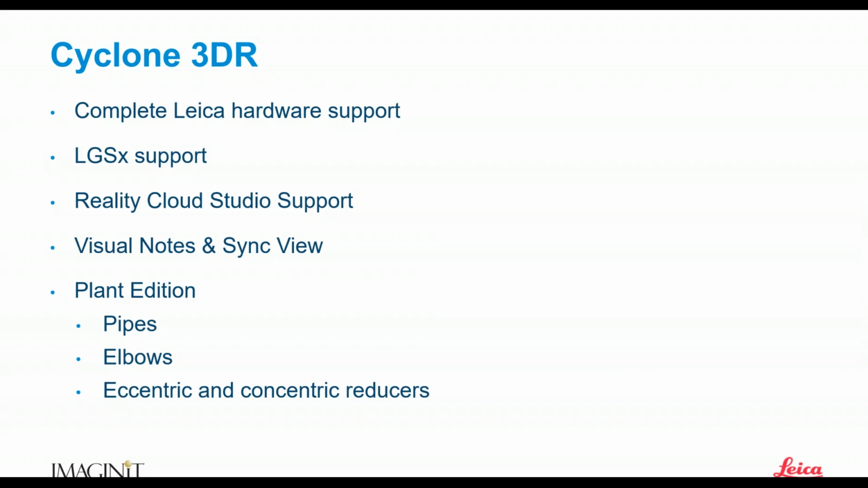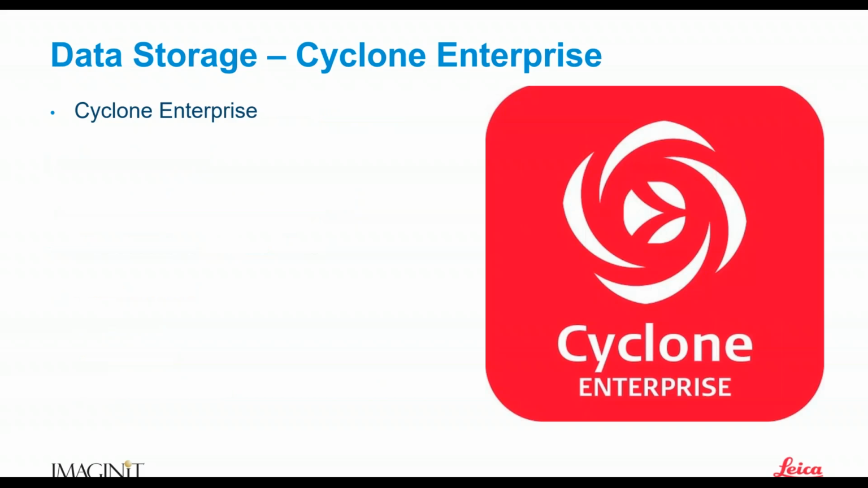All right, so let's talk data storage. Remember earlier I said for you TrueView and Jetstream Enterprise users that those products were going away, and Leica had shifted gears, and it's been a little while now that Cyclone Enterprise was introduced. So I want to explain what this is.